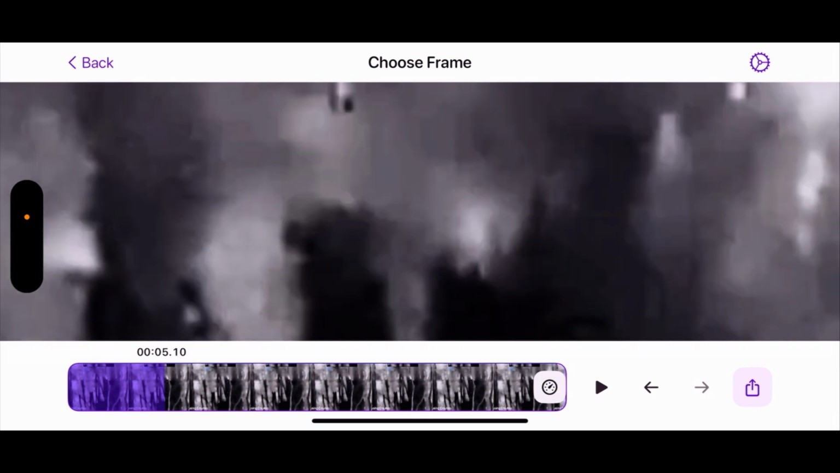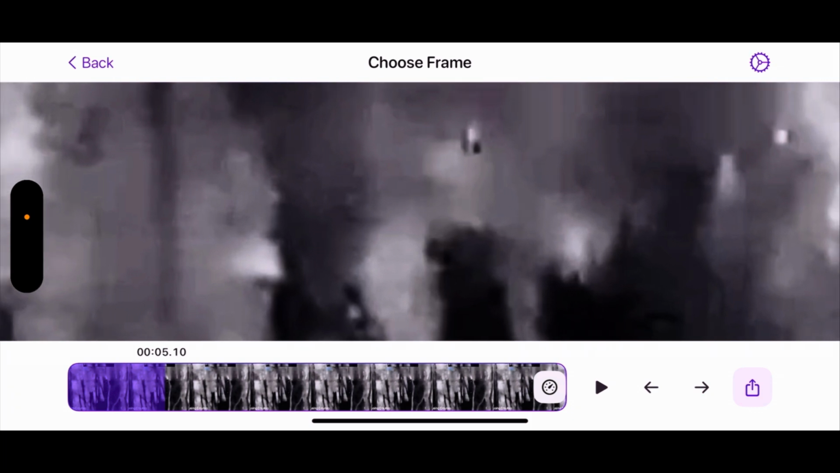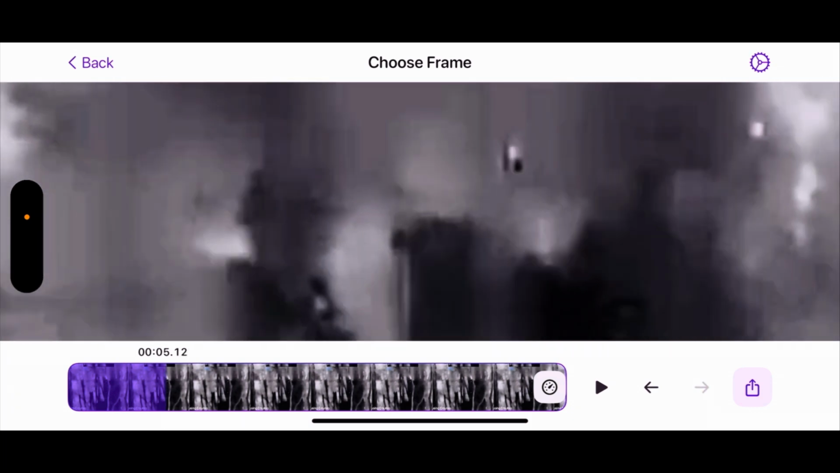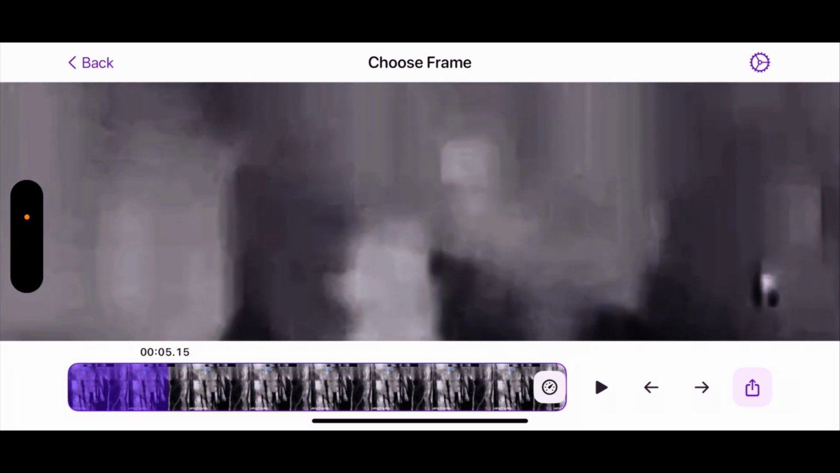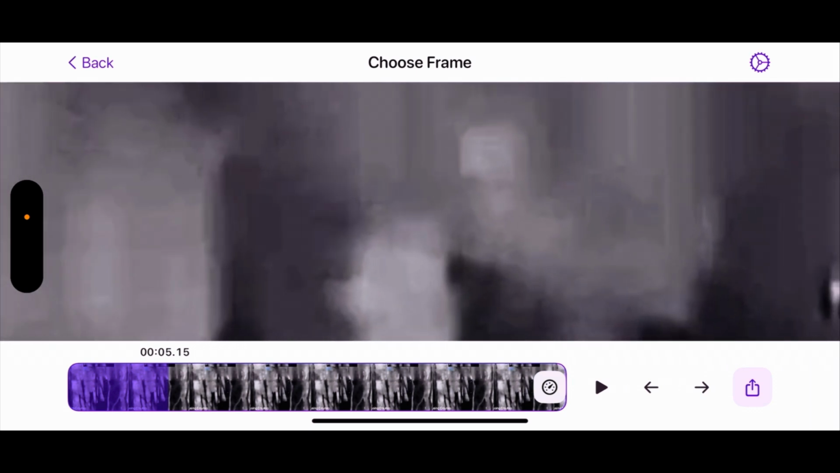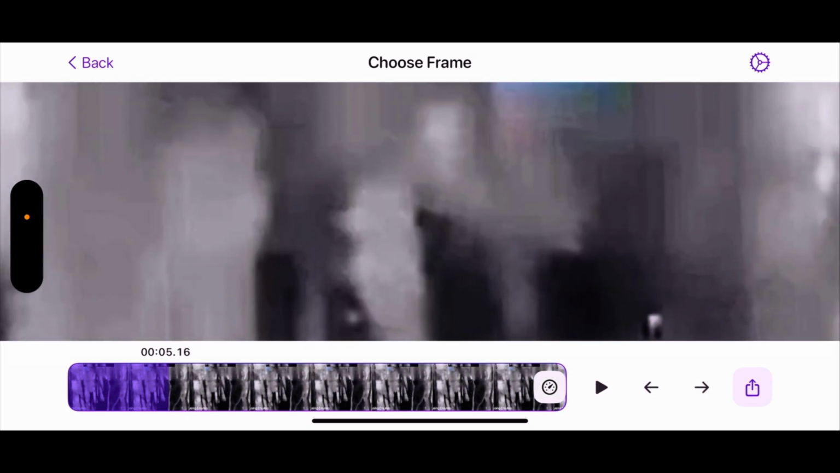Starts coming back into frame. Goes down, comes back again. And you got this screenshot. I mean, that looks like an alien head almost. It's obviously humanoid.